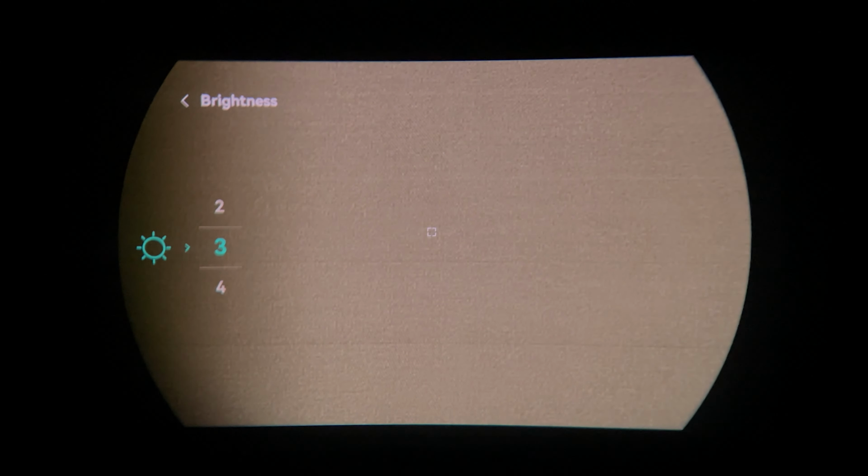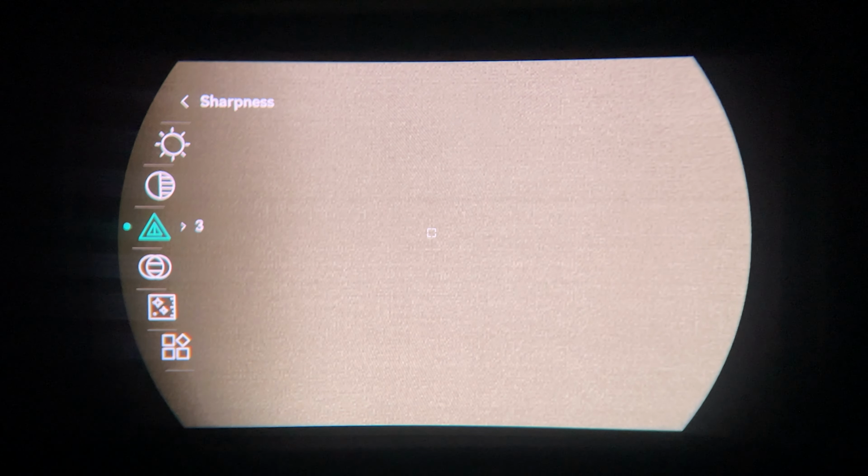So press the menu button and that will take you into this initial menu, which you have your brightness, which you can change depending on what your preference is. Go down to your contrast, same again, you can change your contrast. These are all pretty standard things. We go down to sharpness, so how sharp the image is. We'll leave that back on 3.